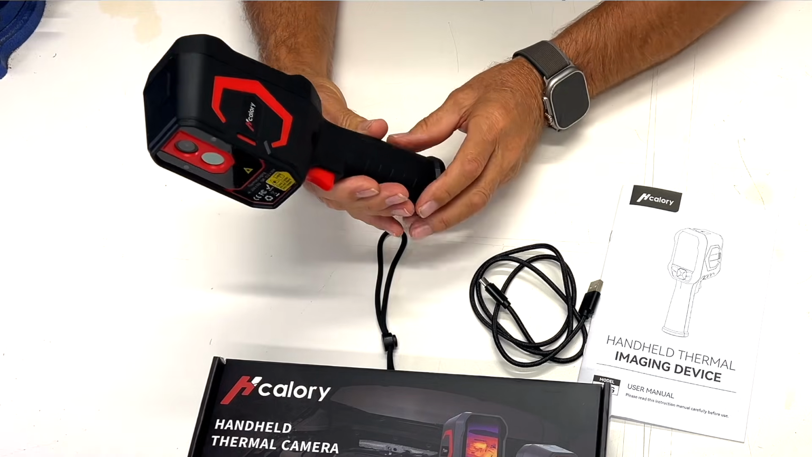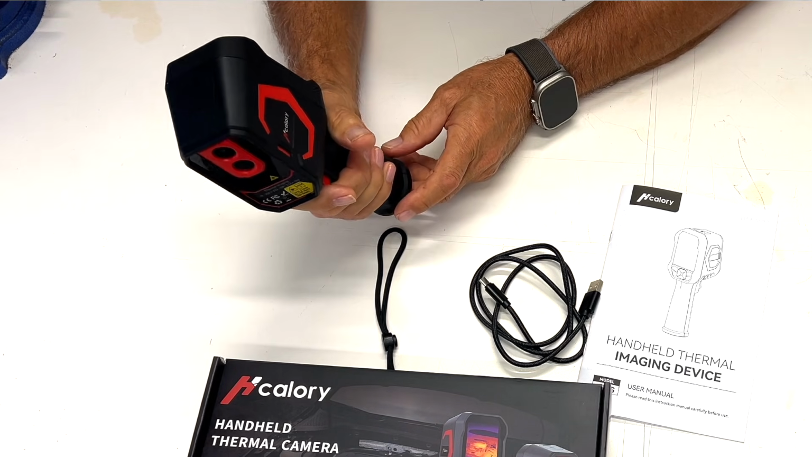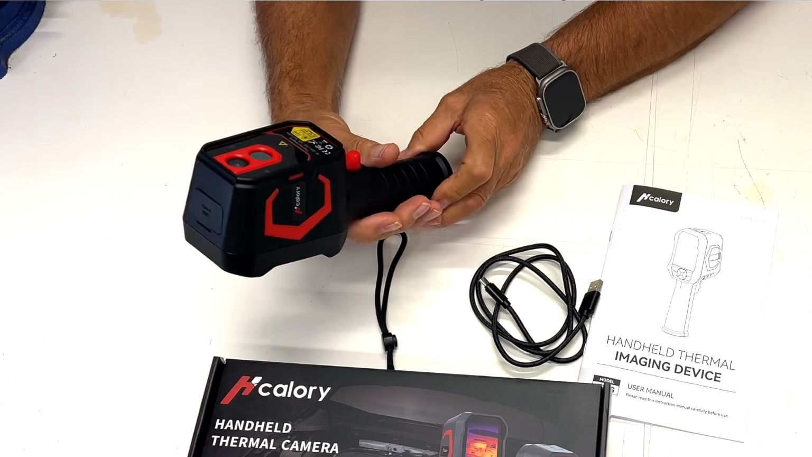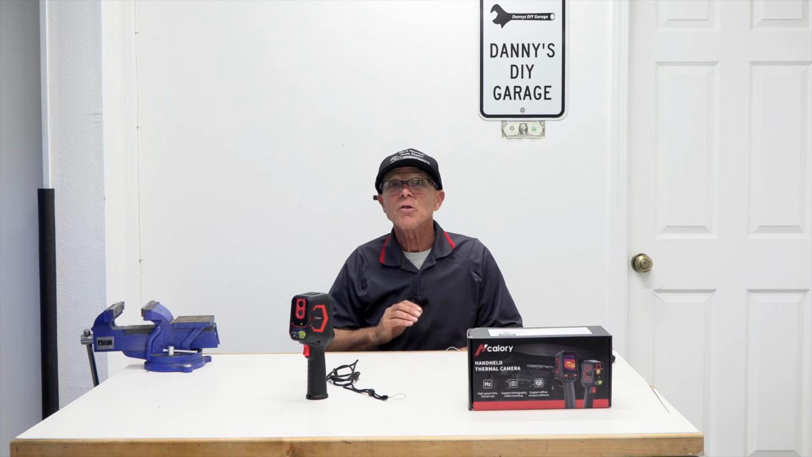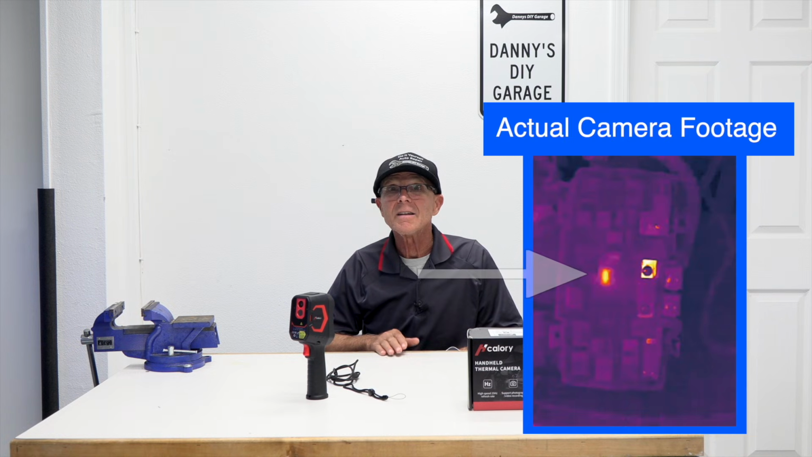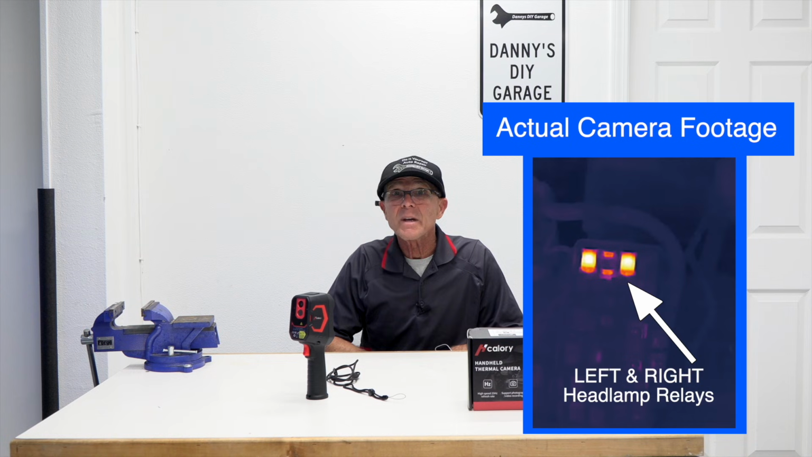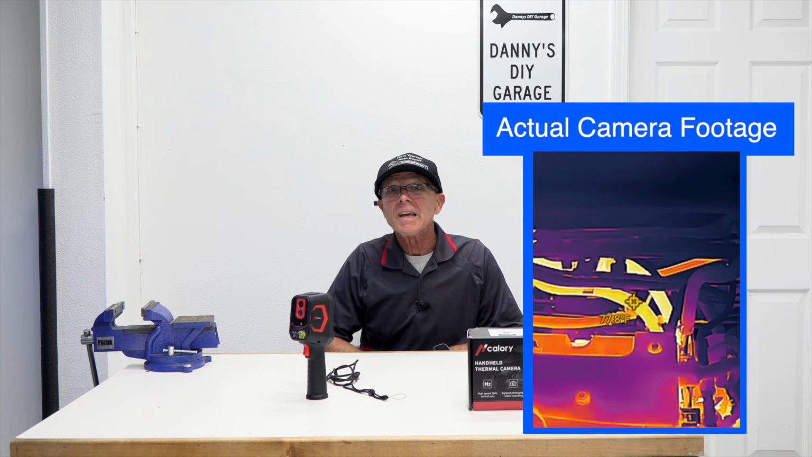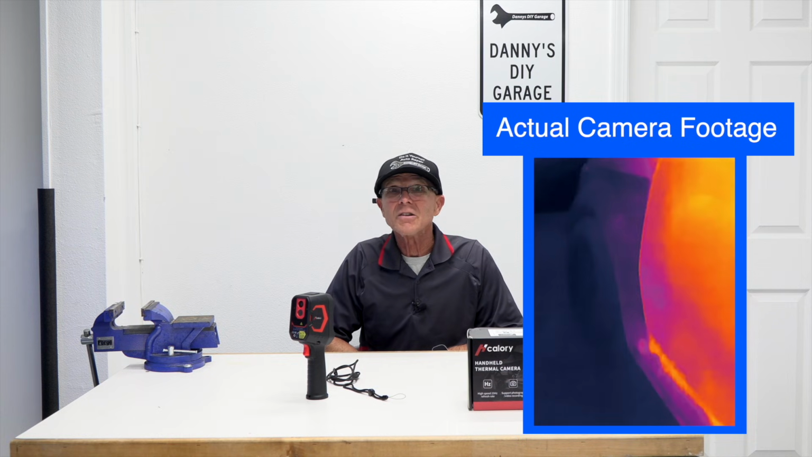Today we're taking a look at the Hcalory 2TG thermal imaging camera. I'm going to show you how this thing can help you find problems that the naked eye just can't see. I'll show you real-world tests like spotting a parasitic draw, identifying active relays, checking for a heater core that could be plugged, and finding air leaks in your car.